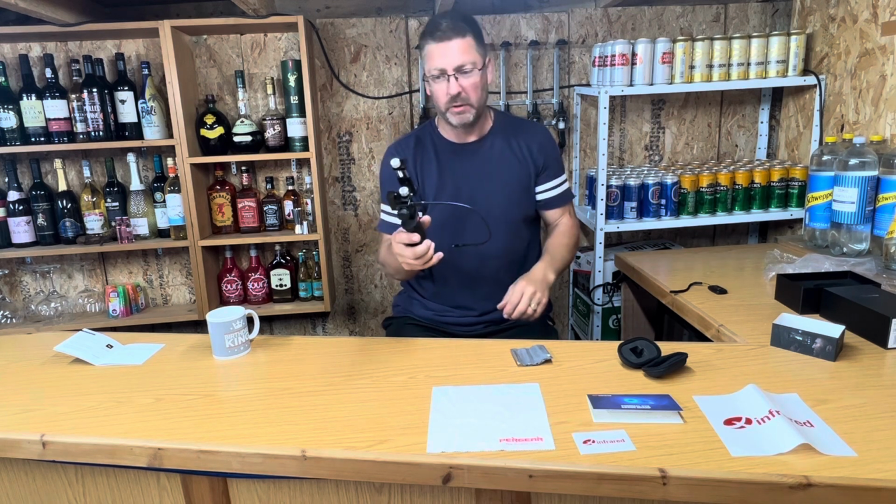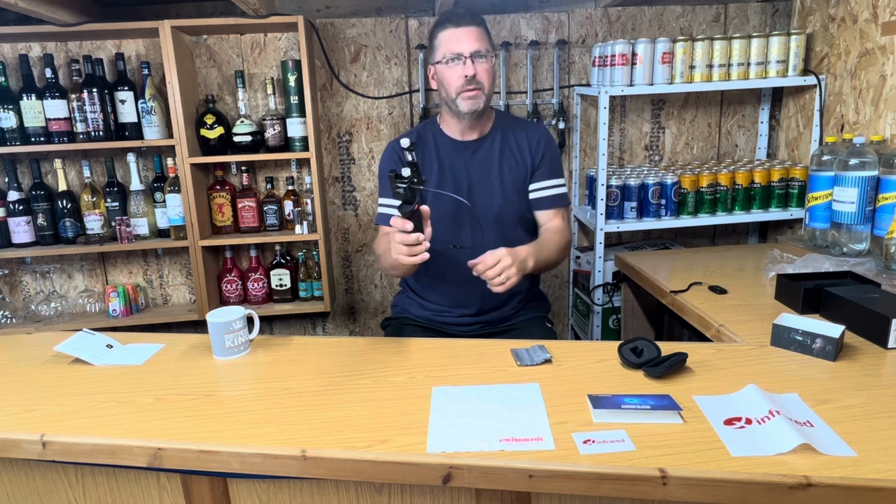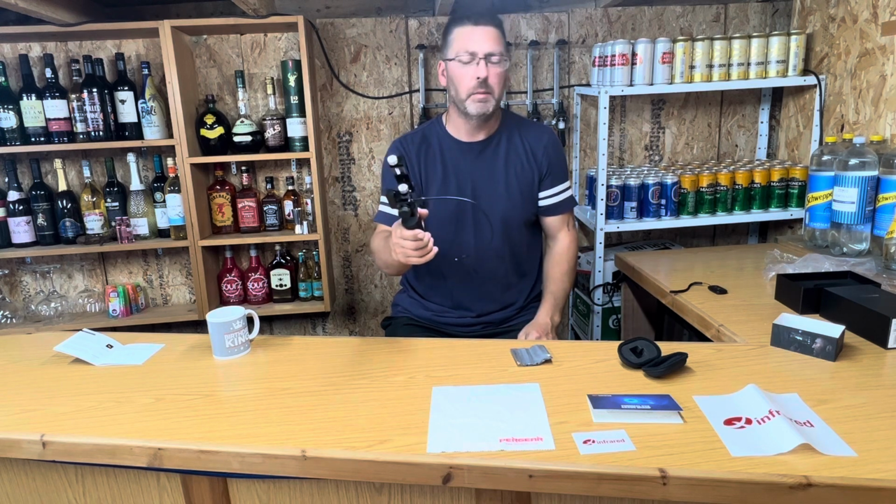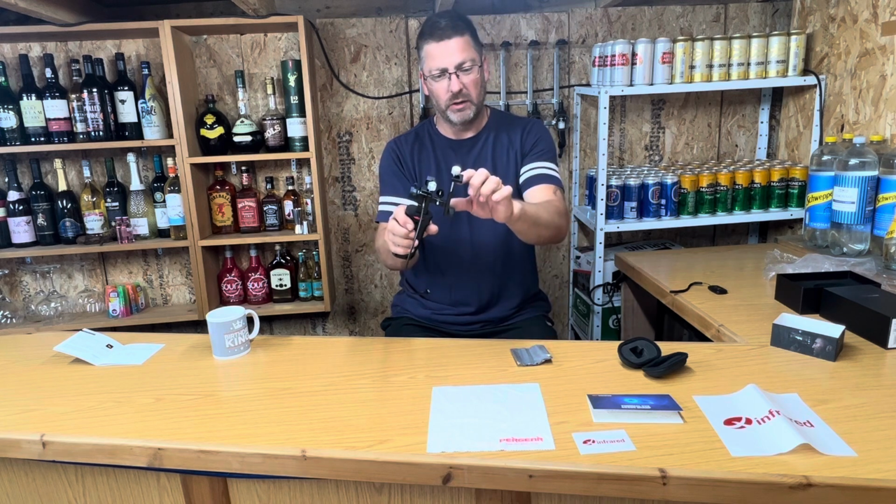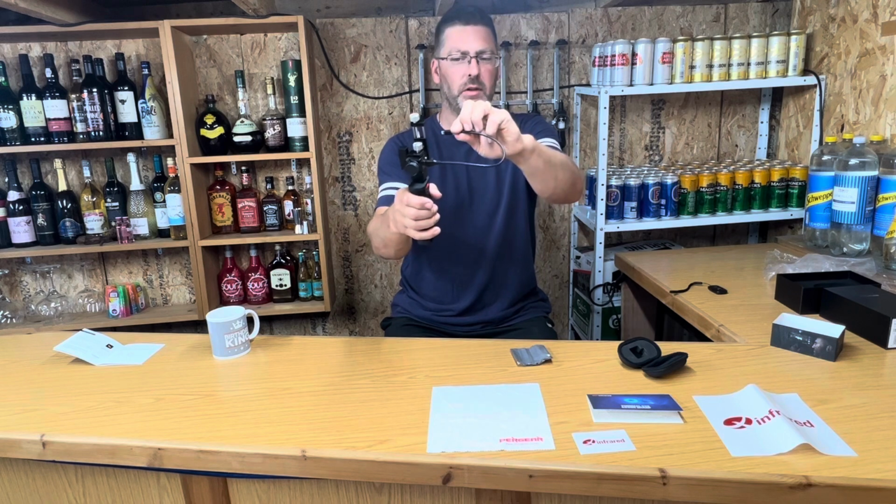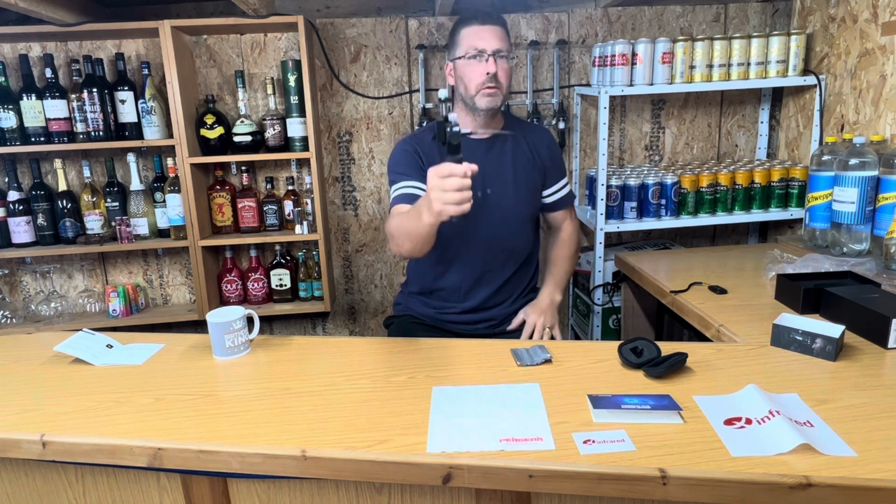It's not marked the phone or anything, but I prefer to have my phone in a case, especially if it's going to be out in the dark and whatever. If I fall over, I'd rather have a bit of protection on the phone, so I'll just get a silicone case for it. And then your cable goes from there, plugs into the phone on the back, and you use your phone as a screen.